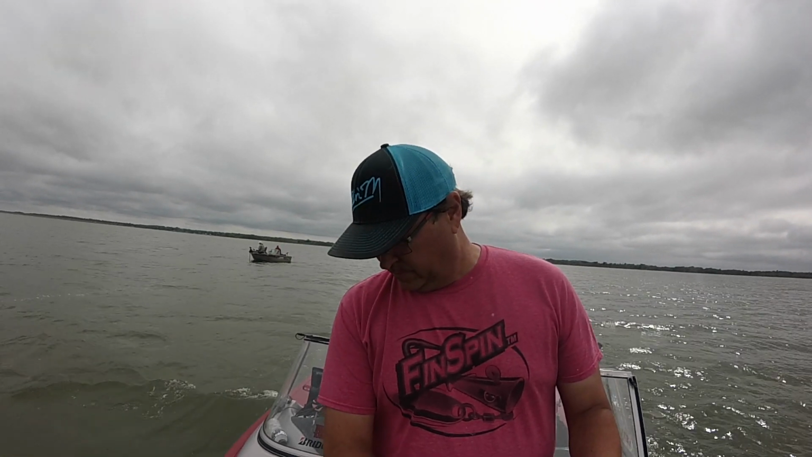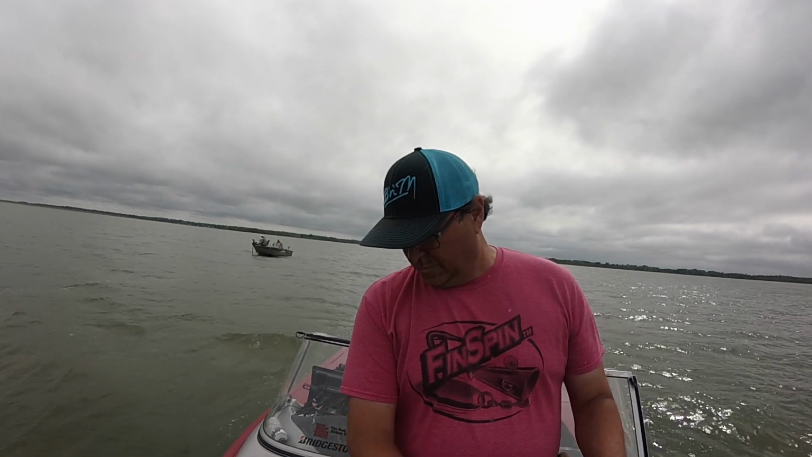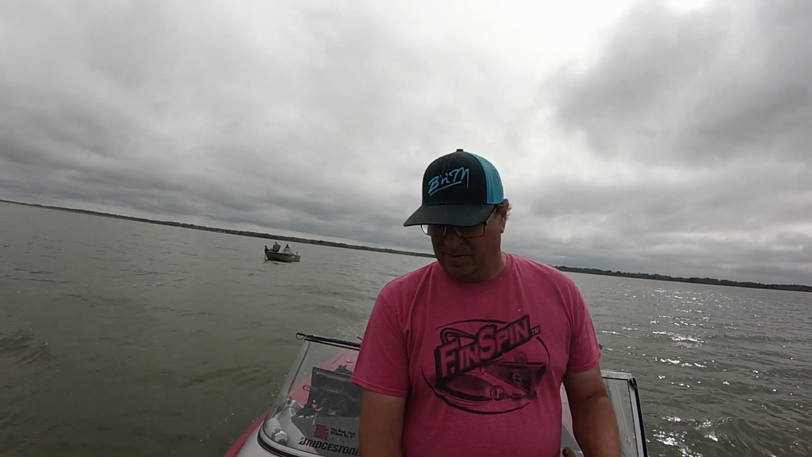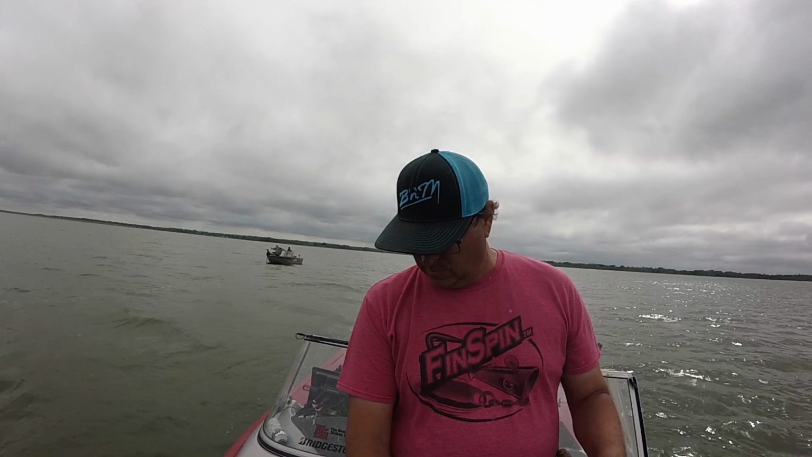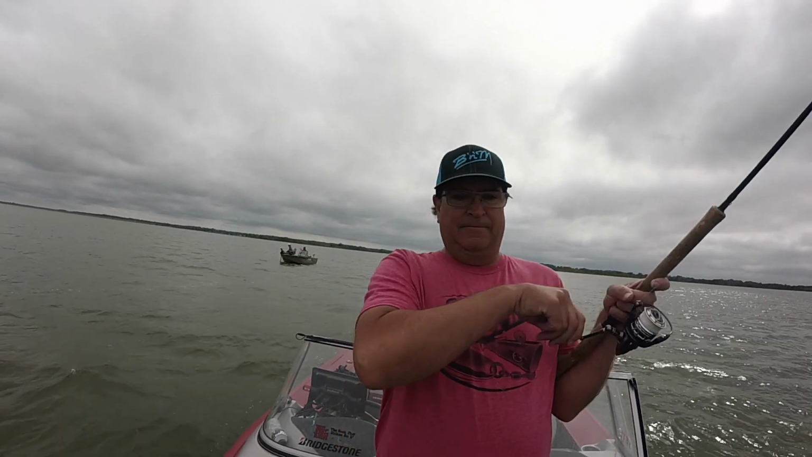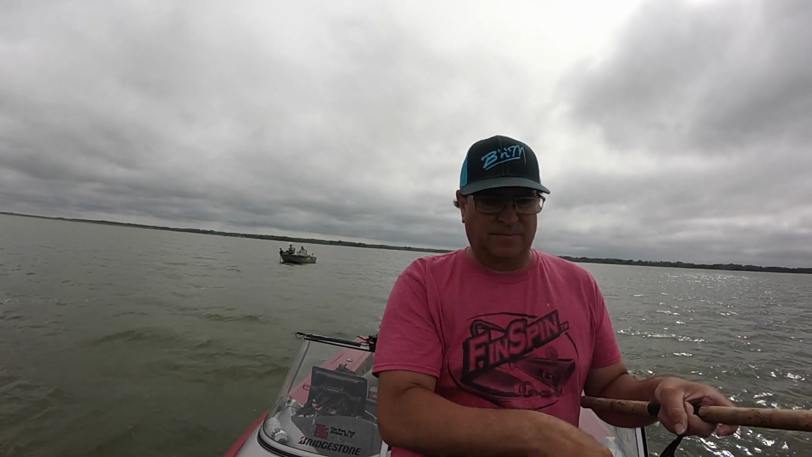Alright, so we got the long pole going. We see the fish schooled up about 45 feet in front of us, so we're just going to cast out to them and then just drag this back along the bottom. See if we can't get a thump. Ooh, right now is a hot spot. Come on, thump it, crappie. Going through him. There he is. Got him. Thumped it good.